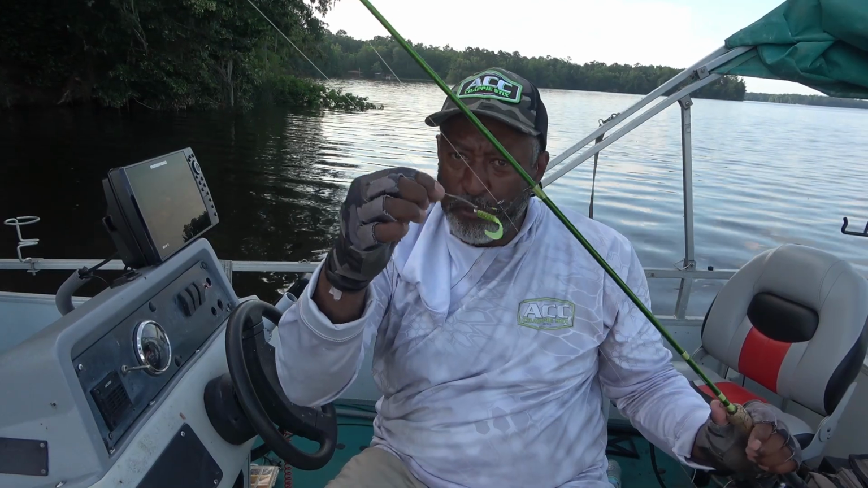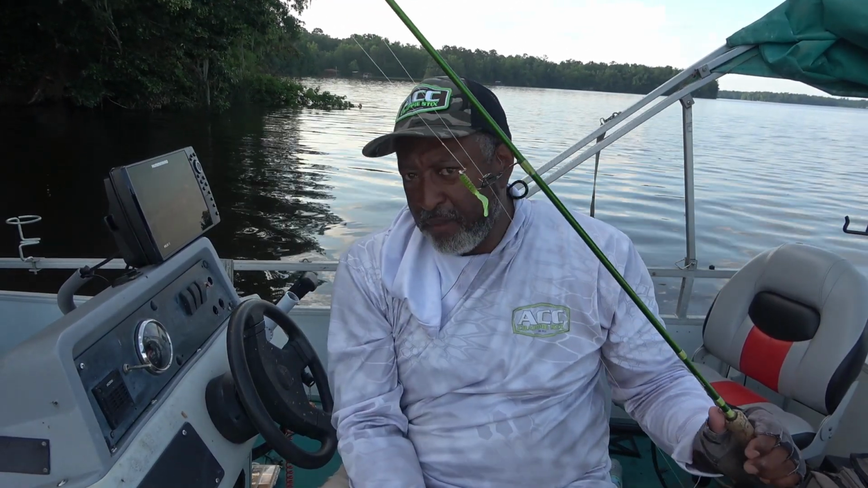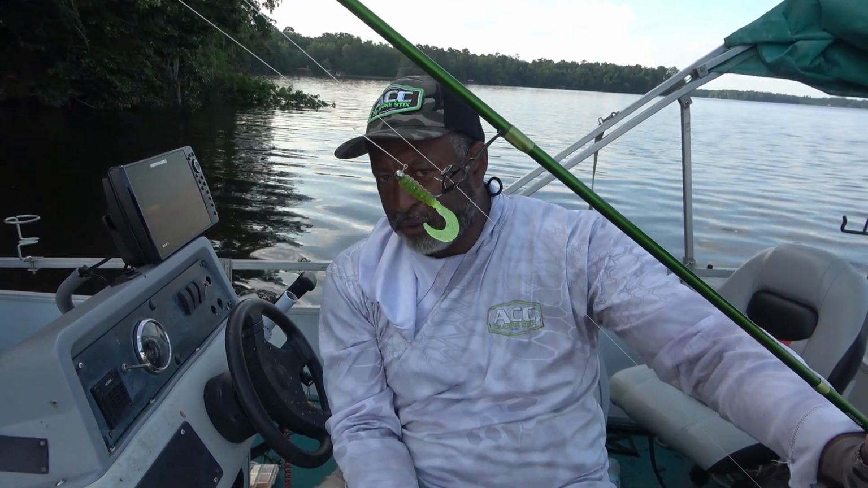And guys, I'm using for the most part a 1/32 ounce jig. Now the one that I have on here right now happens to be an electric chicken. One of my favorites though is the June bug and the tractor green. They've been paying off quite well.